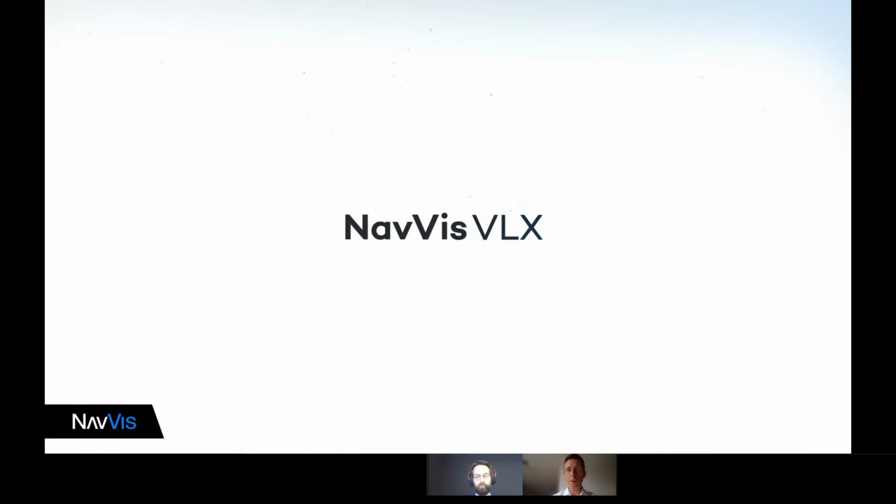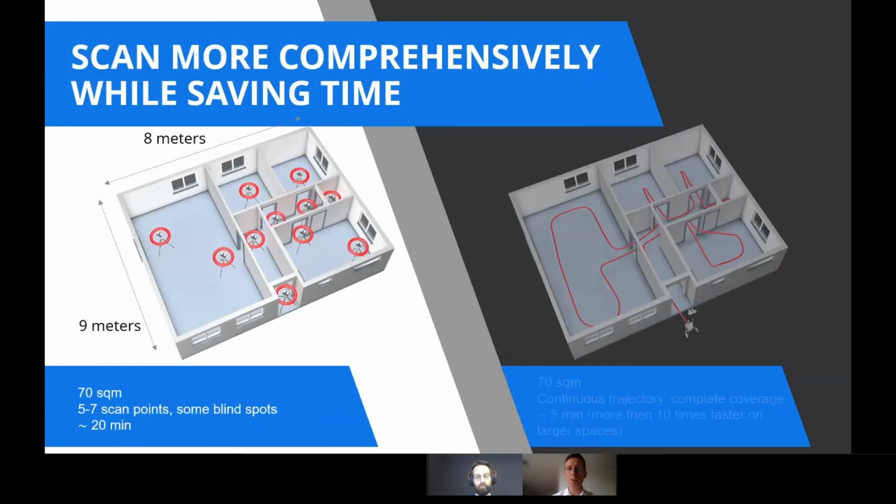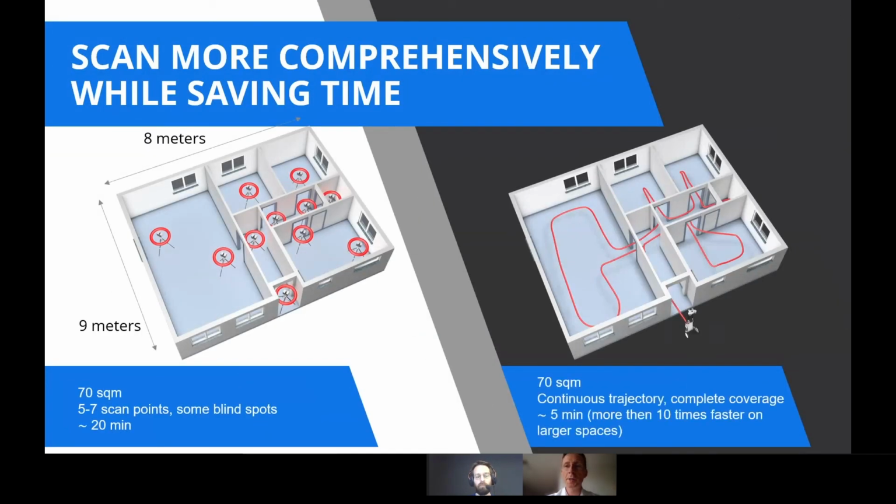And Chloe, if you can move to the next slide, I'd like to explain, first of all, why it is that we're having such advantages in terms of speed of scanning. To illustrate that, let's use a small example of a facility, here a building that would be more representative of an office type of environment. But the same will apply also in an industrial environment.